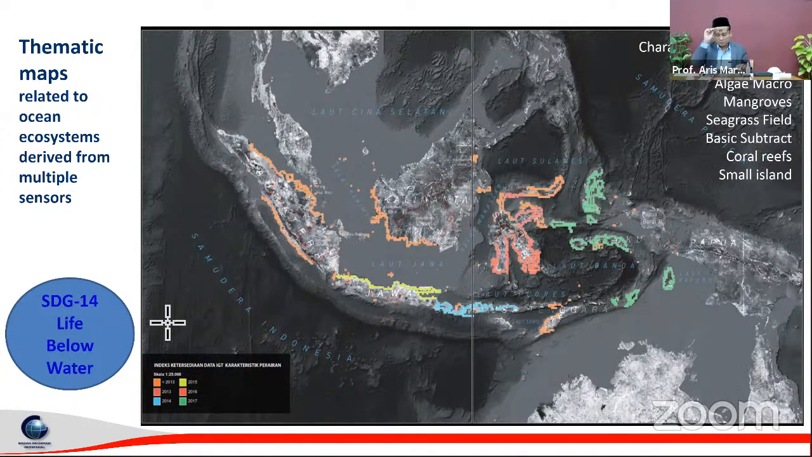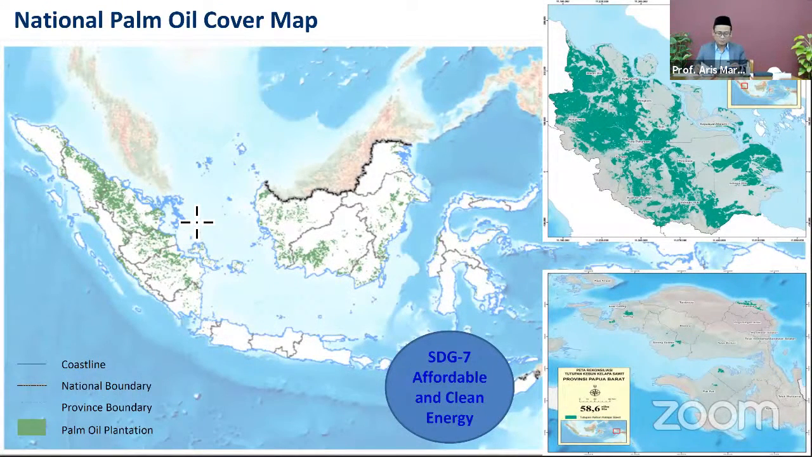This is what we have done in the last 2 years. Another example, we also utilize the images to make the national palm oil cover map in Indonesia, which is also part of the goal of SDG 7, affordable and clean energy.